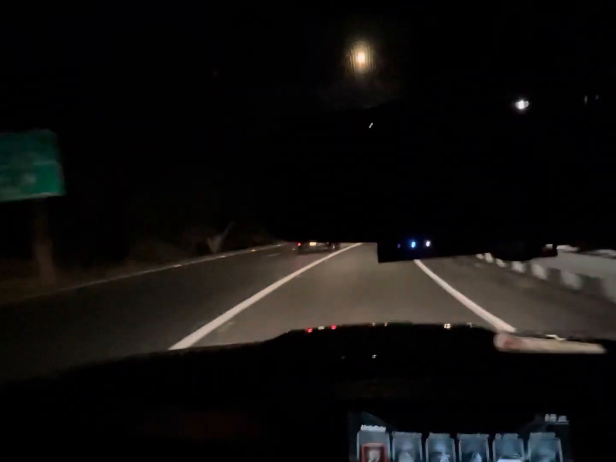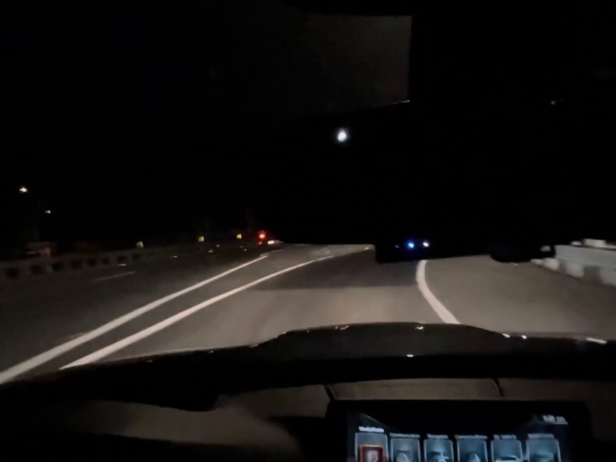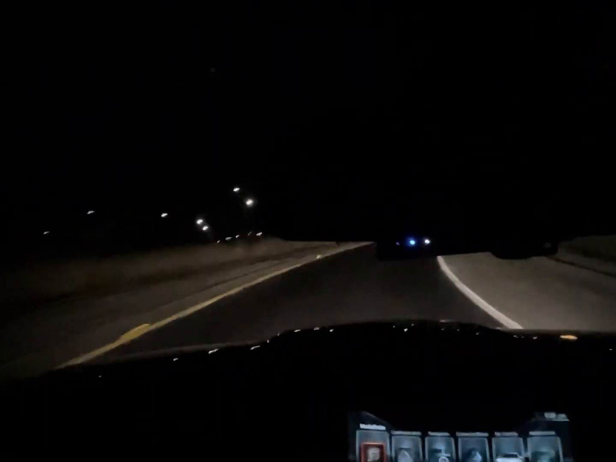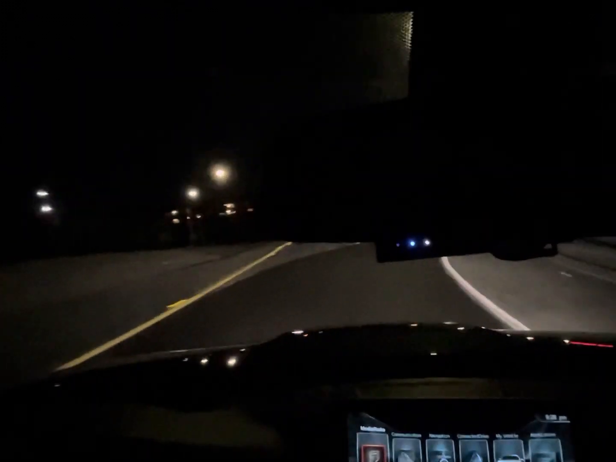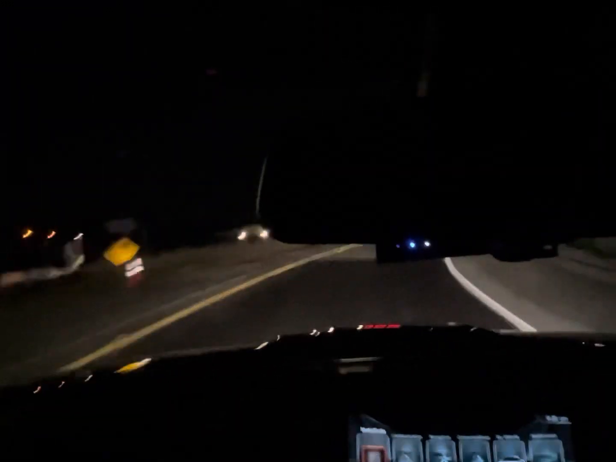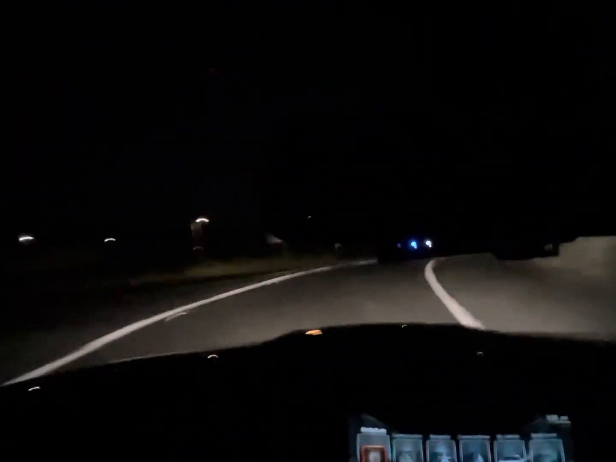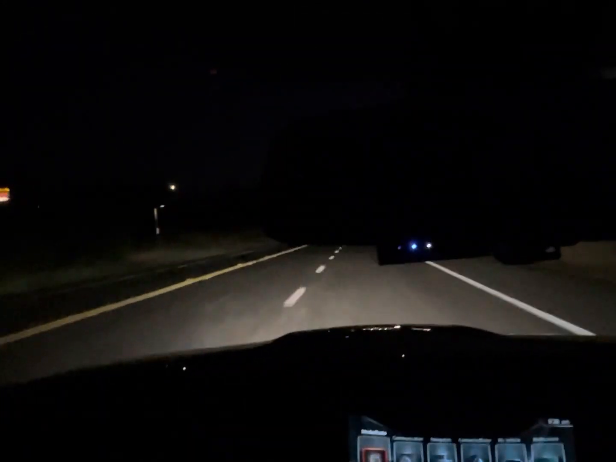With the 6-speed, if you know how to drive, you can almost get there, but I don't know if it'll be as fast as a DCT. This thing shifts pretty fast. When I was driving that STI, I was shifting pretty quick, but I don't think I'll ever be as fast as a DCT, an SMG transmission, or a DSG.